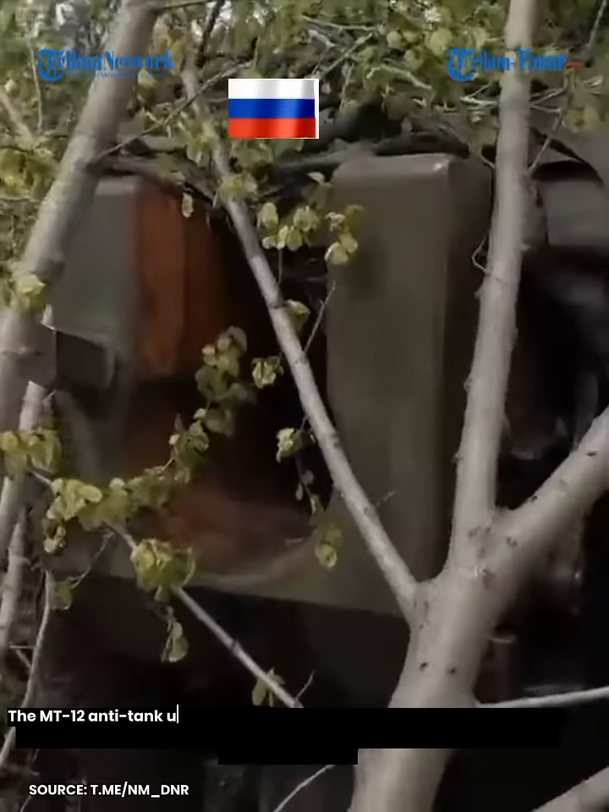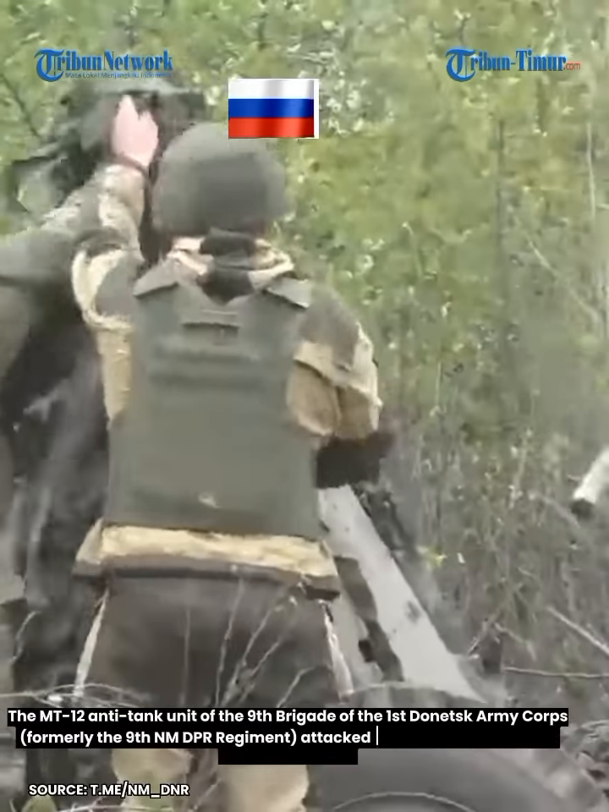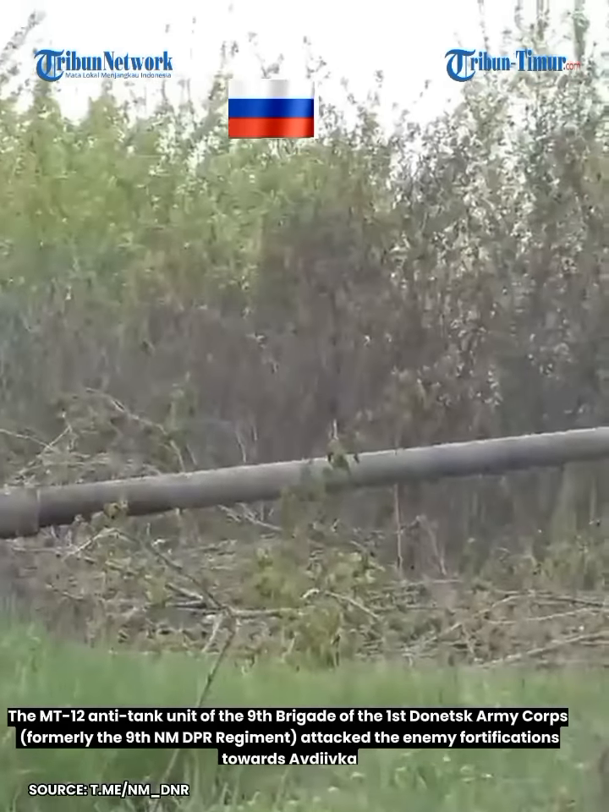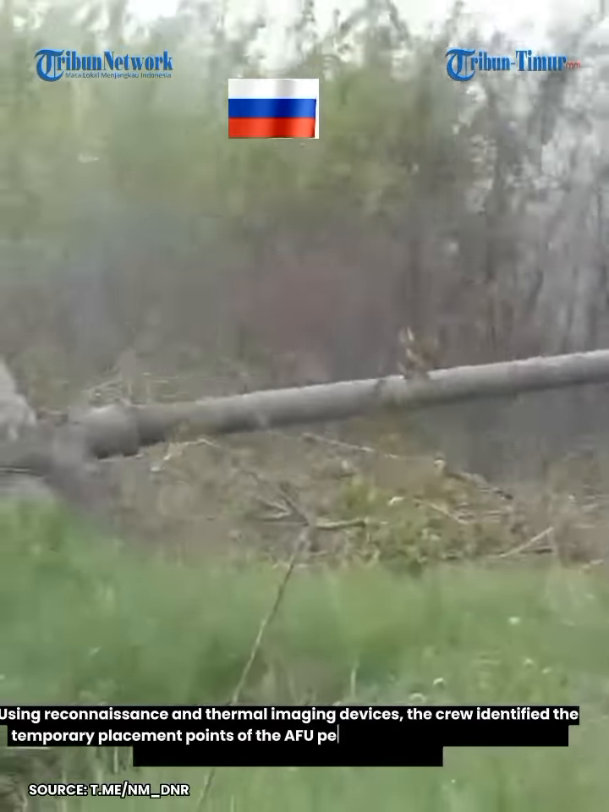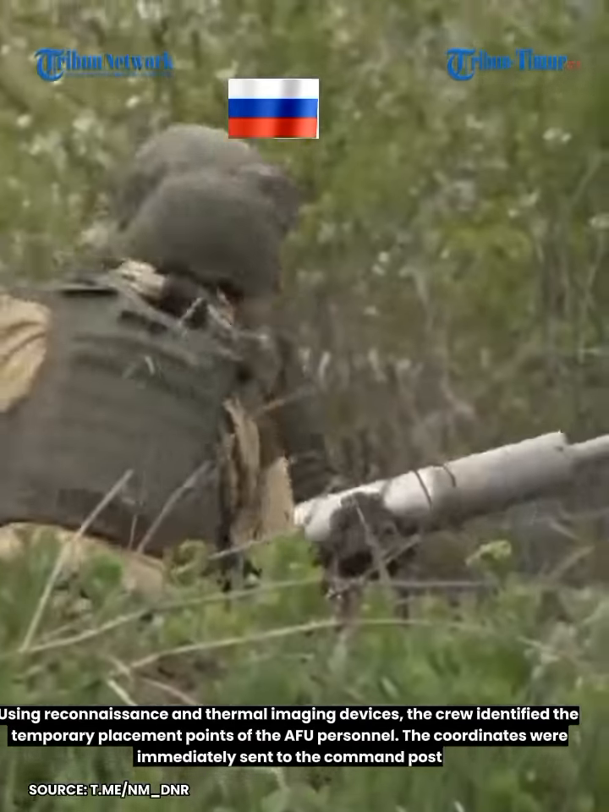The MT-12 anti-tank unit of the 9th Brigade of the 1st Donetsk Army Corps, formerly the 9th NM DPR Regiment, attacked the enemy fortifications towards Avdiivka. Using reconnaissance and thermal imaging devices, the crew identified the temporary placement points of the AFU personnel. The coordinates were immediately sent to the command post.